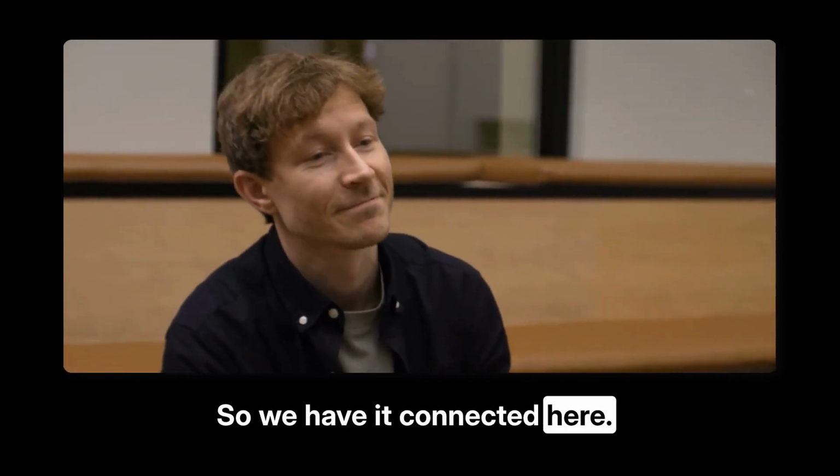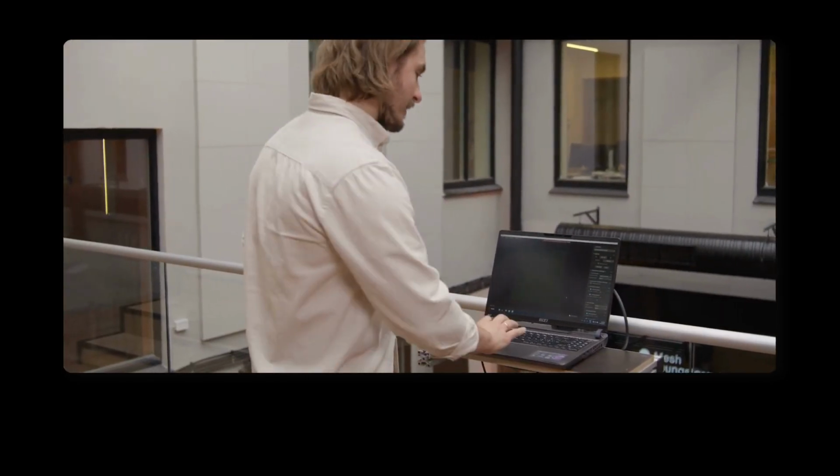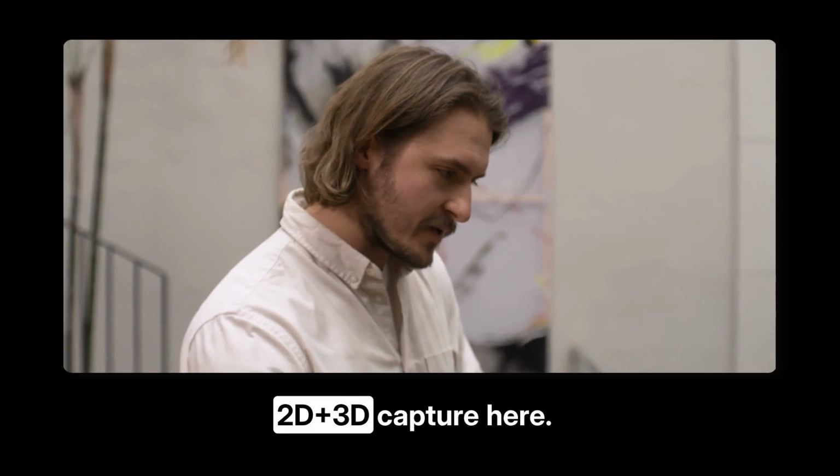So we have it connected here. Remember, it's the one that you guys dropped. So let's just take a 2D plus 3D capture here.